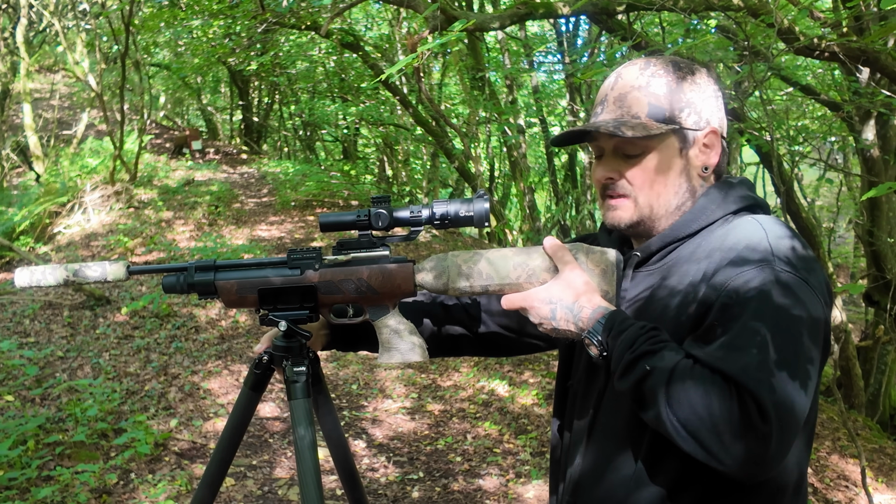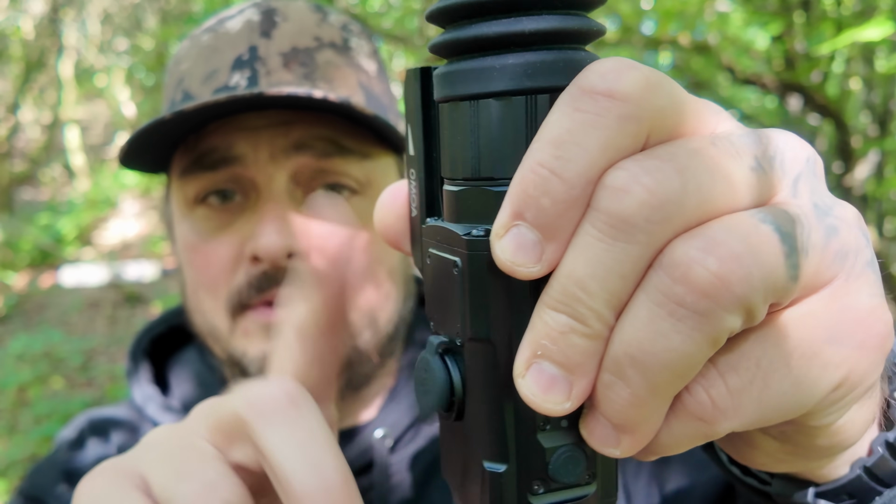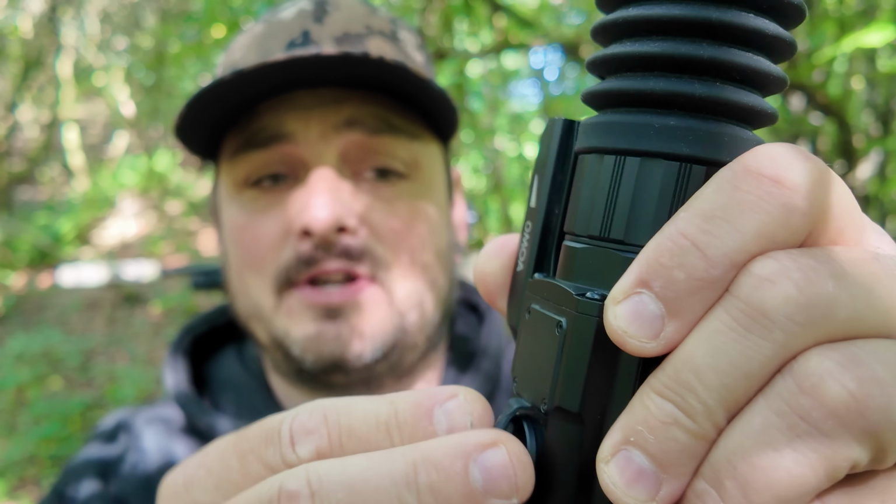I know it's probably a small detail, but it was a big deal for me because the only reason that I wanted one was as a thermal monocular. So at the first hurdle, within the first couple of hours, it had already annoyed me. With that said as well, when you're shoving it in your pocket, this little flappy bit on the side of your £800 piece of kit just keeps opening.